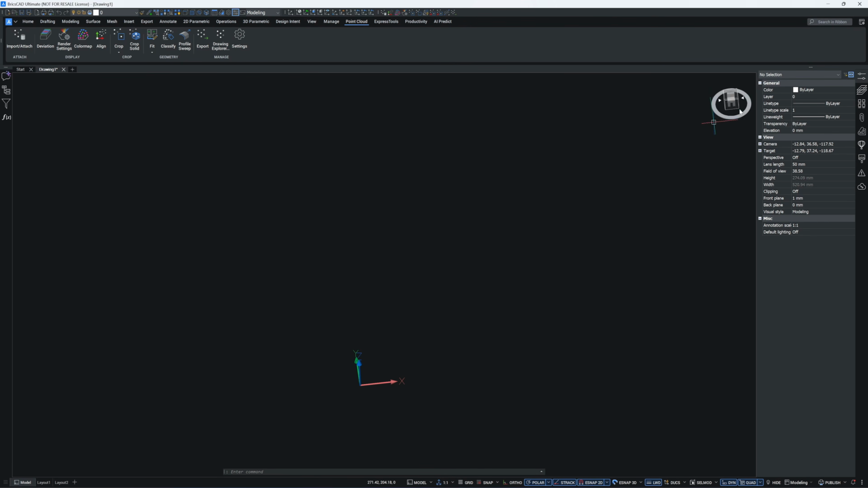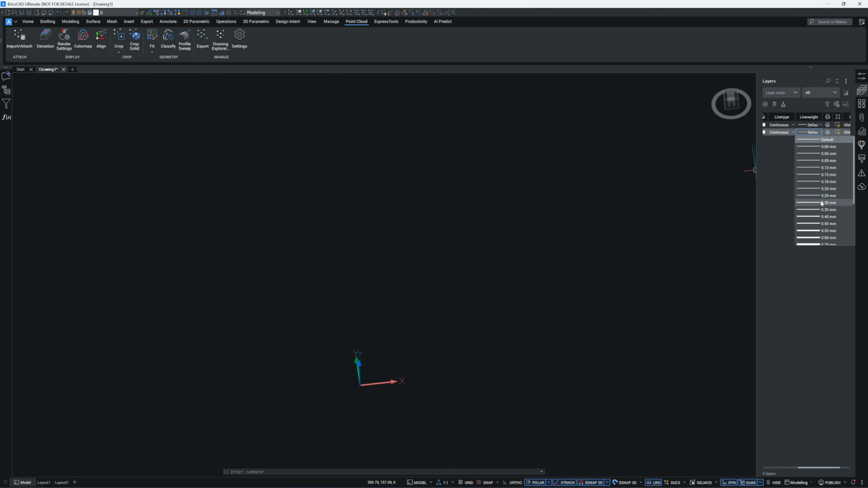Click on the Layer tab. I'm going to create two new layers, one for sketches with line thickness set to 0.3 mm and another called Solid. I keep all solids in that layer separate from the sketch so I can toggle them on and off easily.